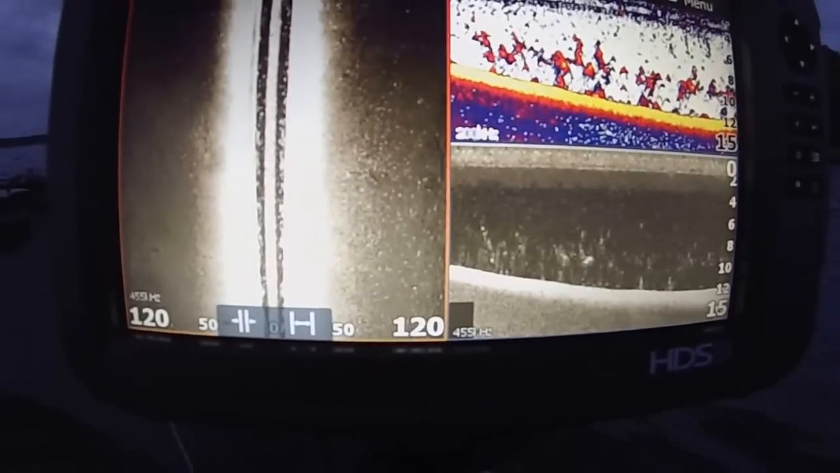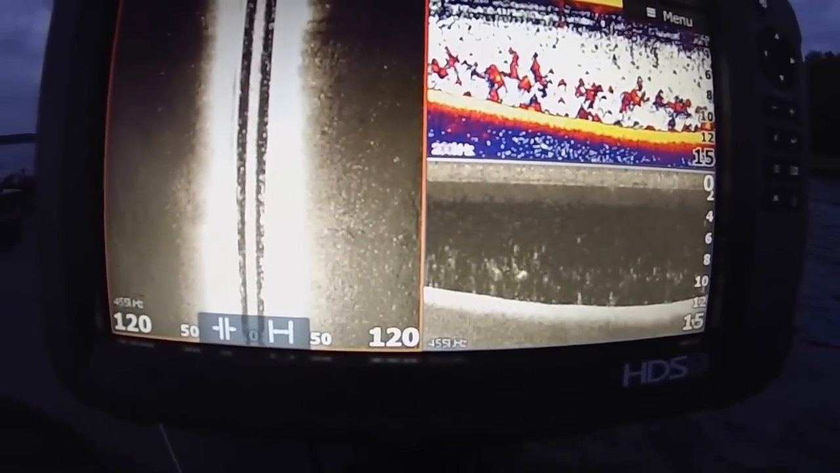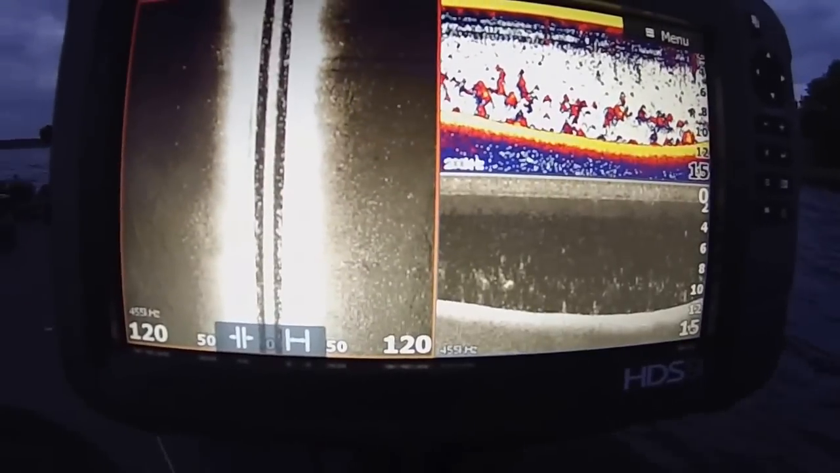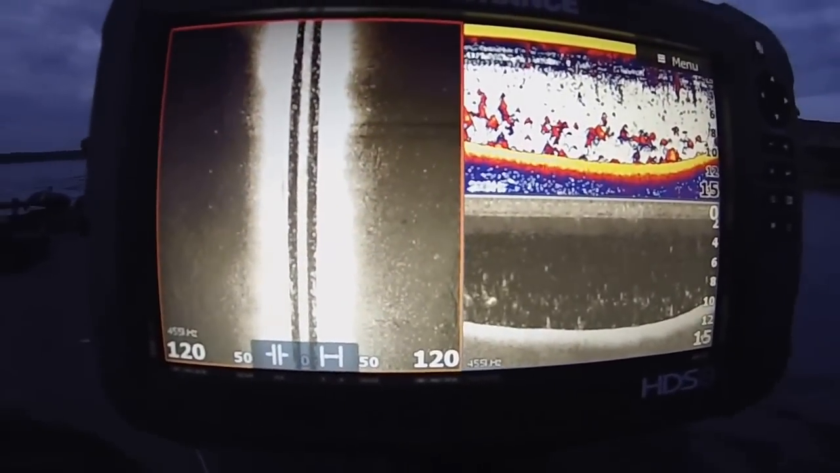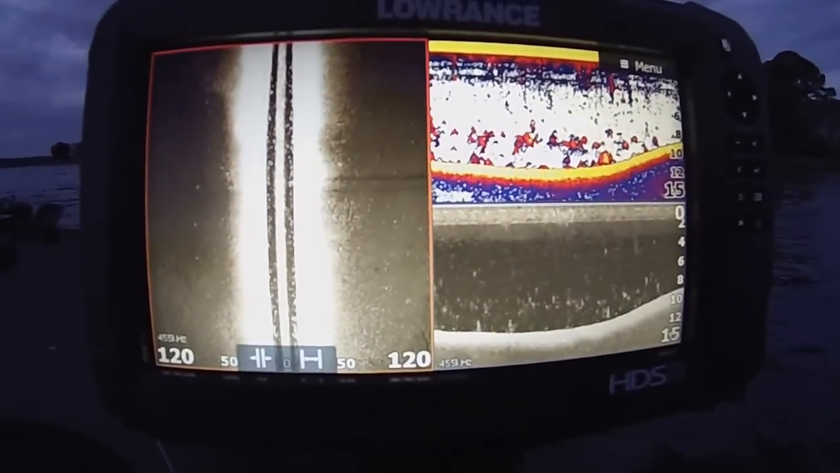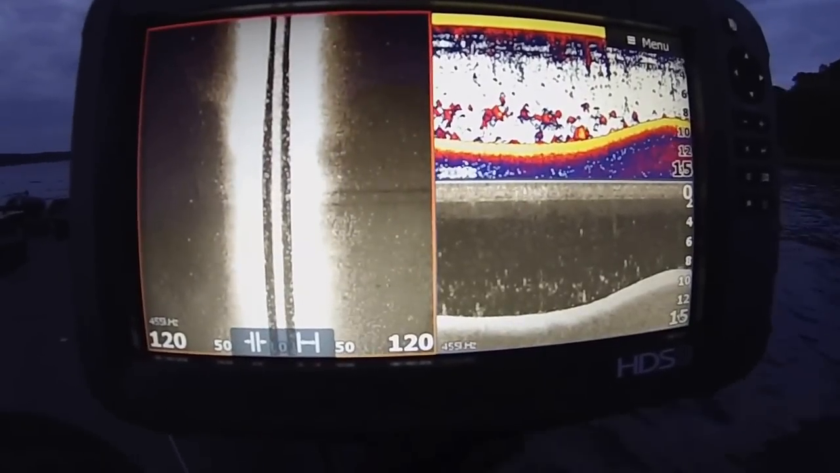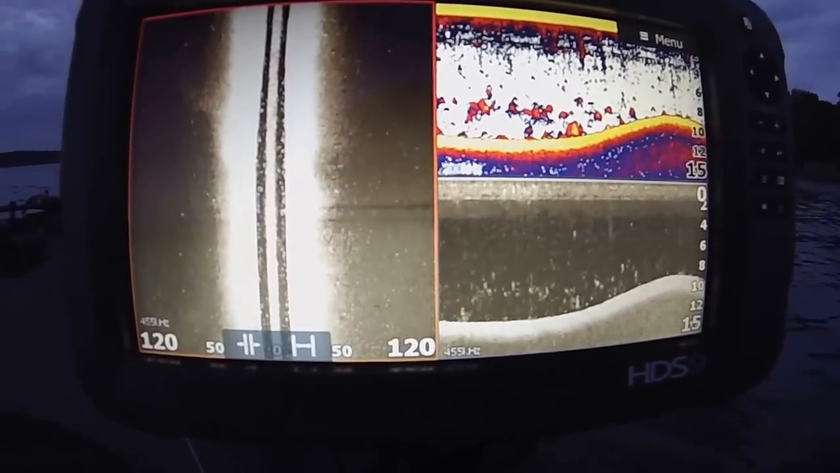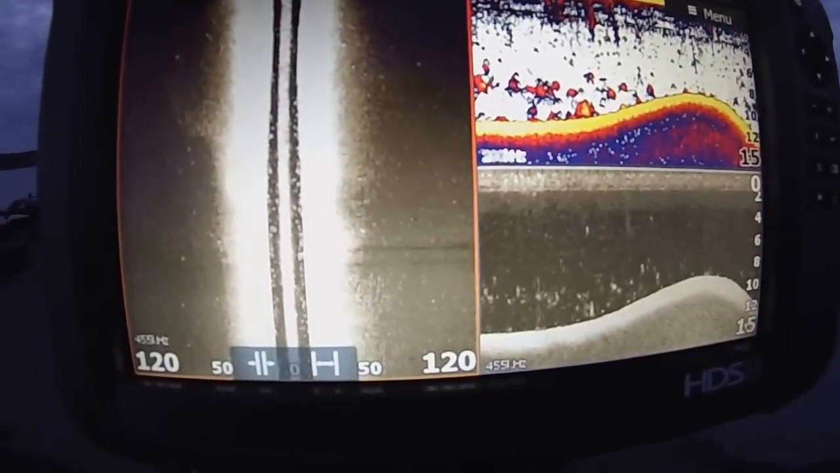Let's go over this, see what we have. And I've found a brush pile before, and we're going to cruise over it. Hopefully, I'll go over it right. Alright, so here's our side scan.